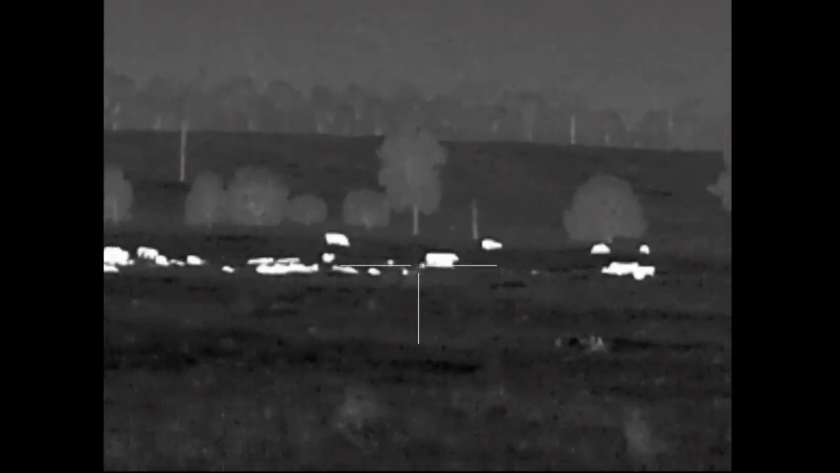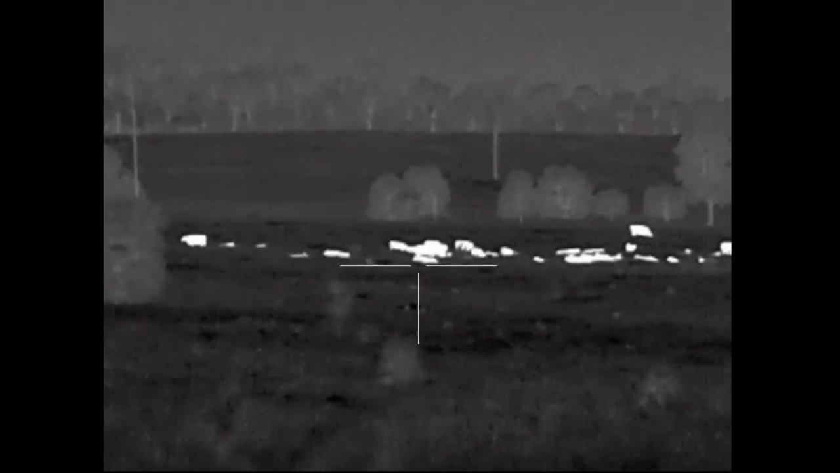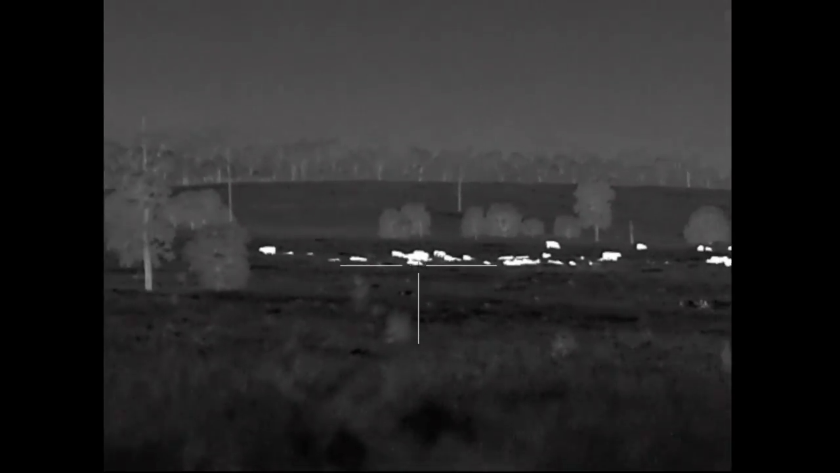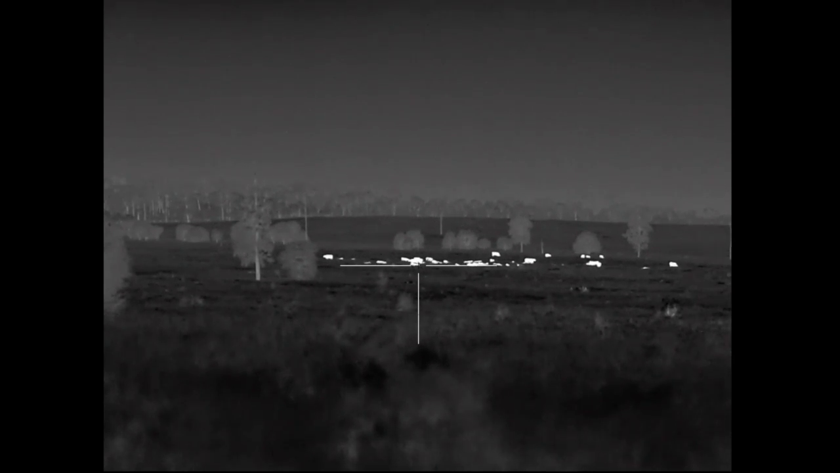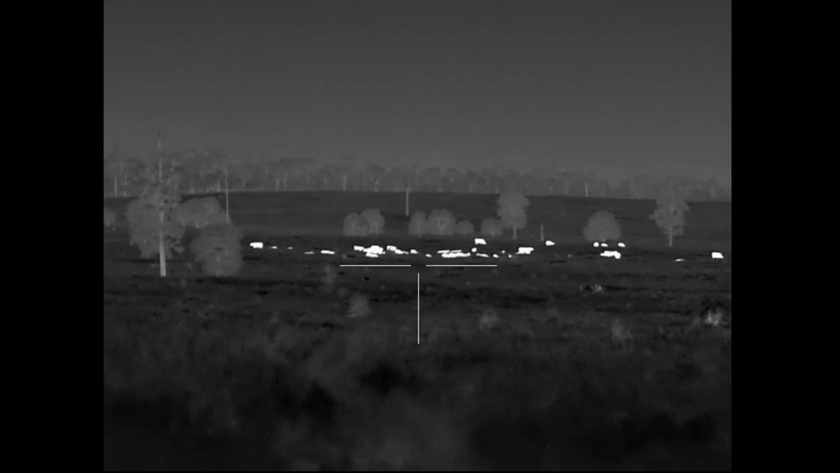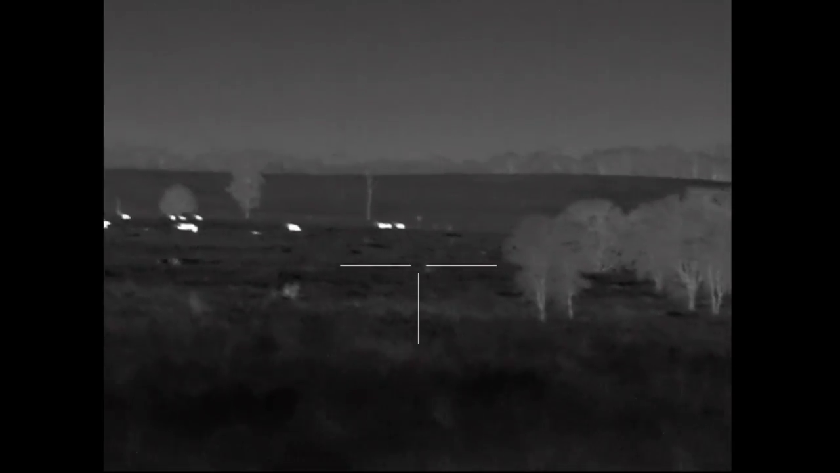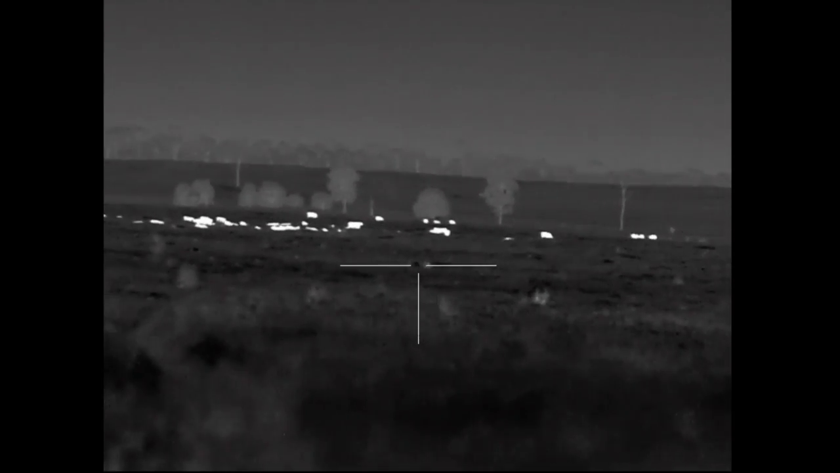So now if I zoom in, turning the knob on the top clockwise, you can zoom in like that, that's 9 times. If I go out to 4 times, it still should be as good as my Thermion image quality.